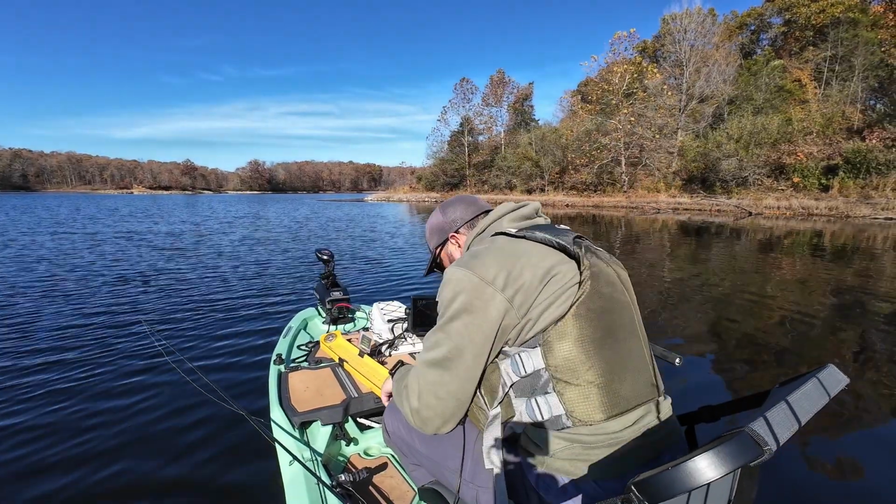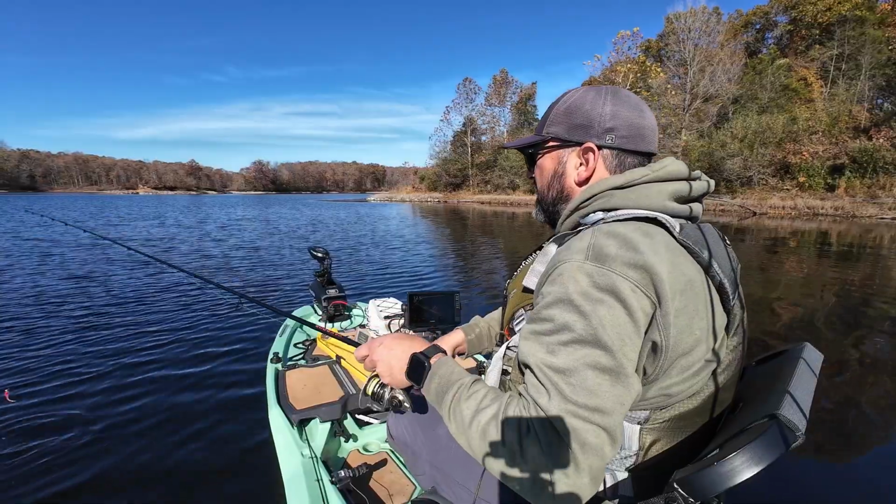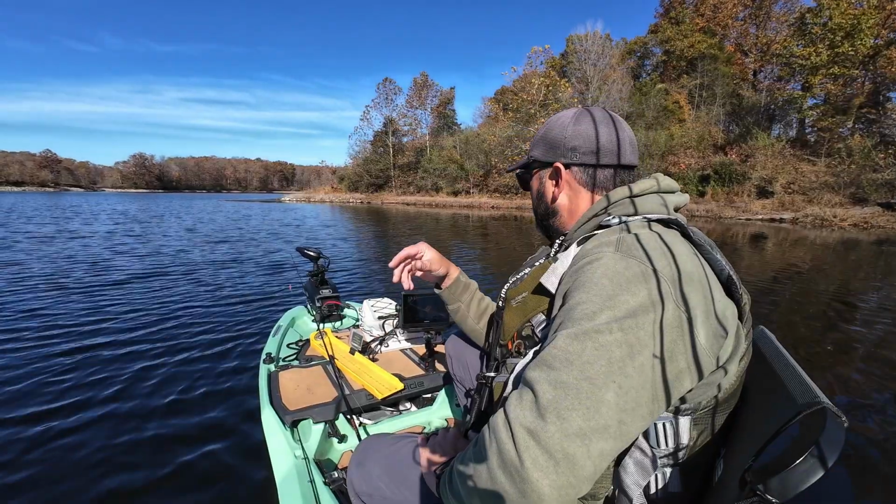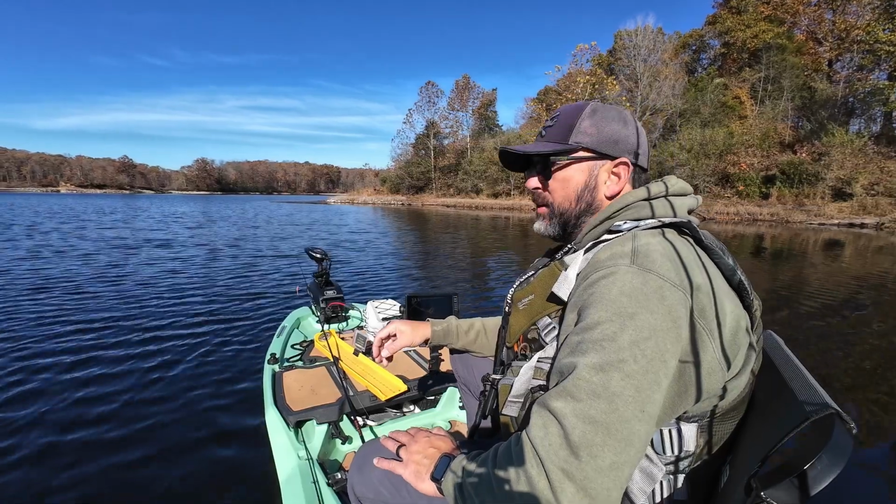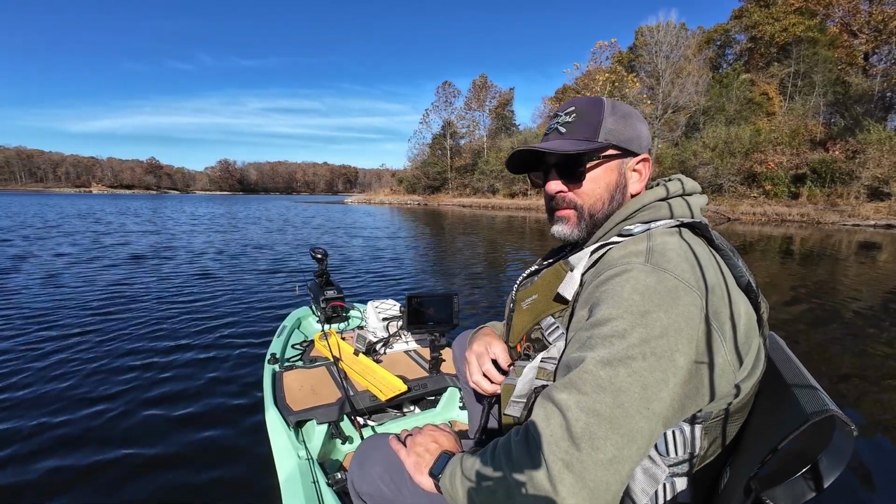All right, I'm starting to figure out a little something here. Just need bigger fish, but man, it's fun. So I think what we're going to do now is probably go find another brush pile. We've caught a few here, learned a little bit more about reading the sonar. Did change a few settings actually. I think might have helped. So we're going to move to the next brush pile and see if we can do some more of it.